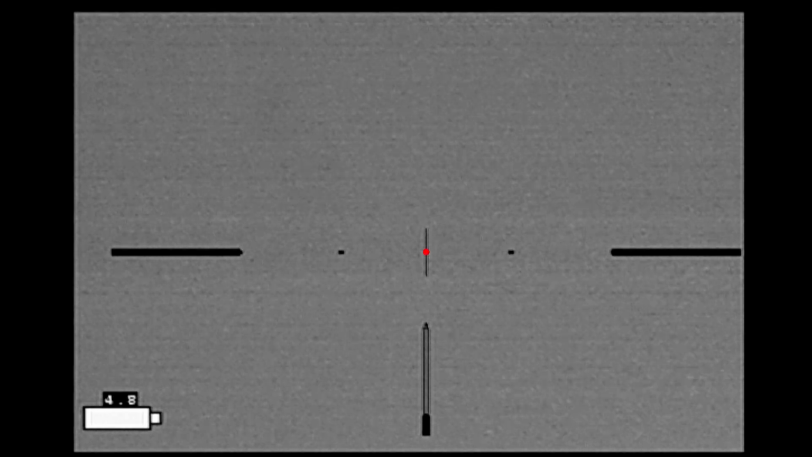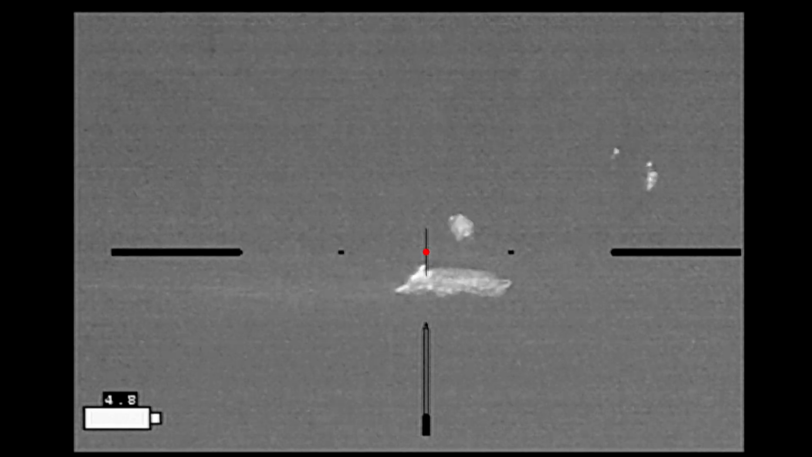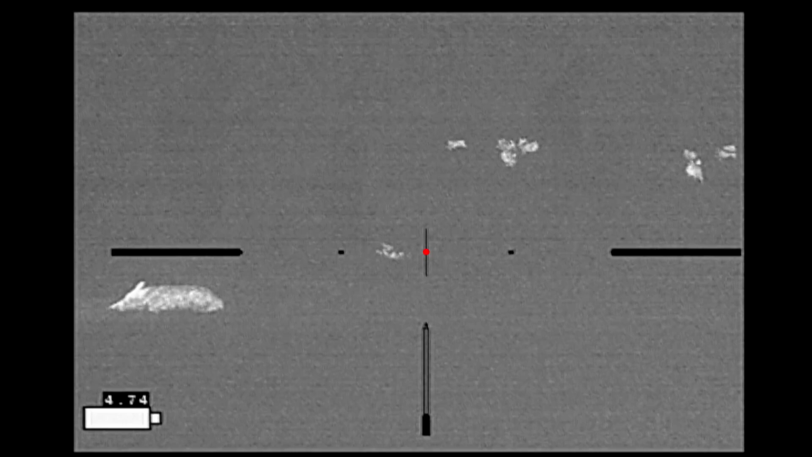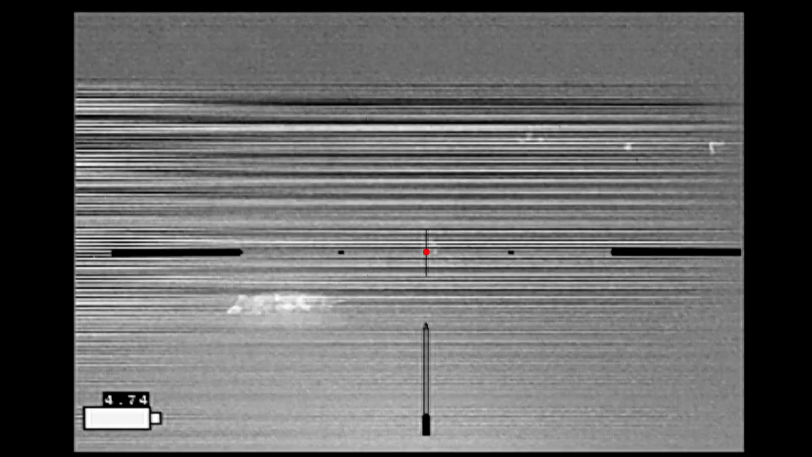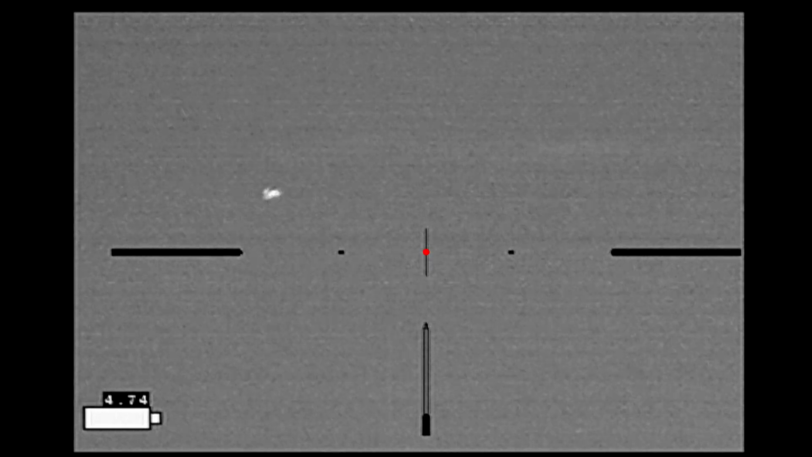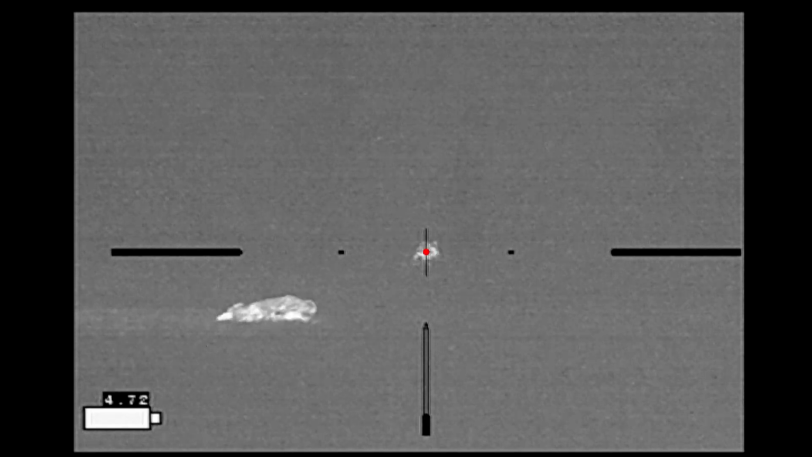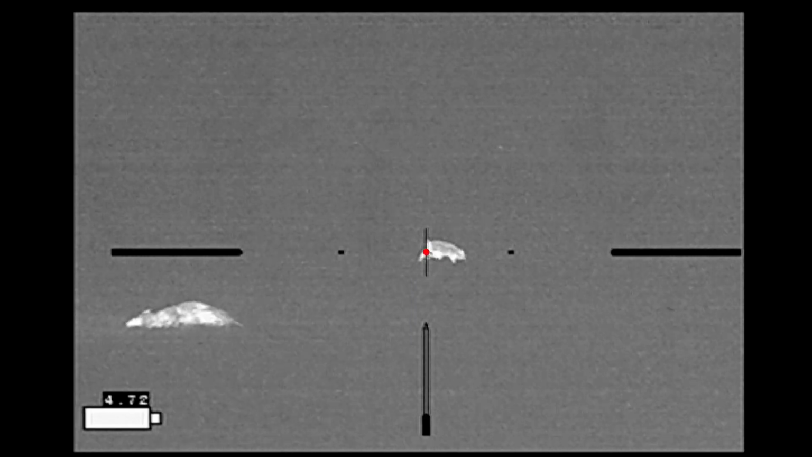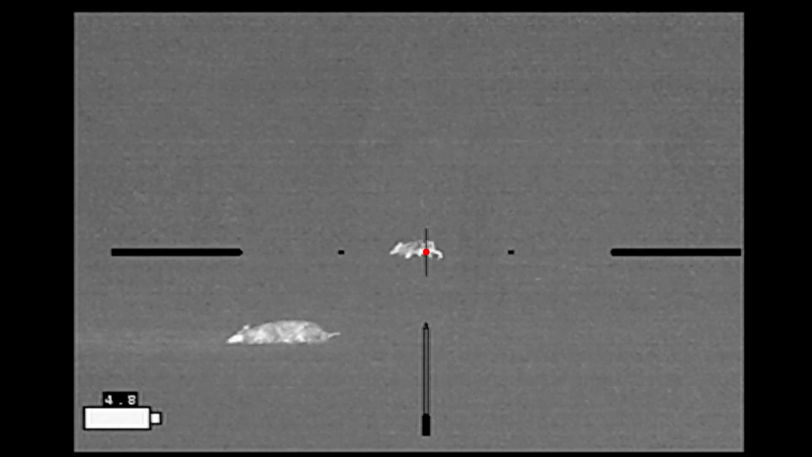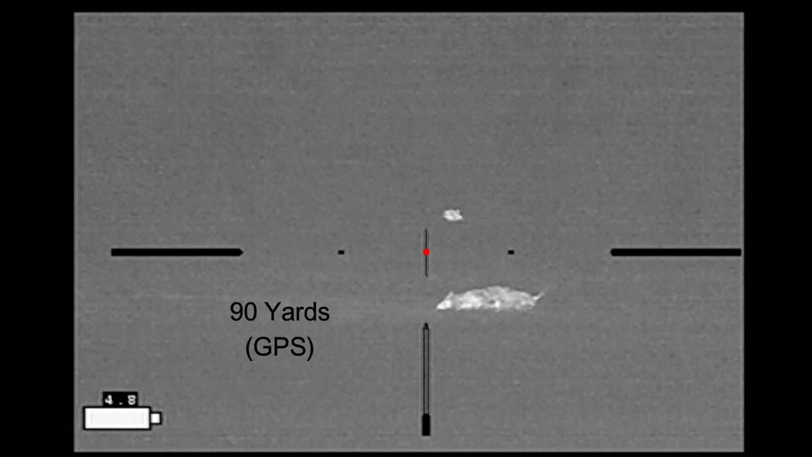Two hogs go down with that first shot. I track on a third hog, but it takes off too far to the north and I don't want to shoot in that direction. And my second hog that went down is up again and moving, having troubles, falls down. I eviscerate it with the second shot. Look for other targets. Not seeing any. And the second hog is up again. I missed with the third shot. He's moving slow. And he goes down right there.